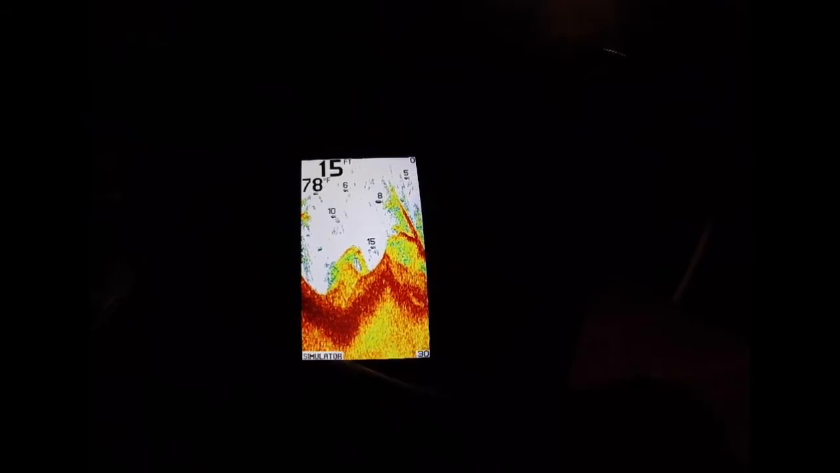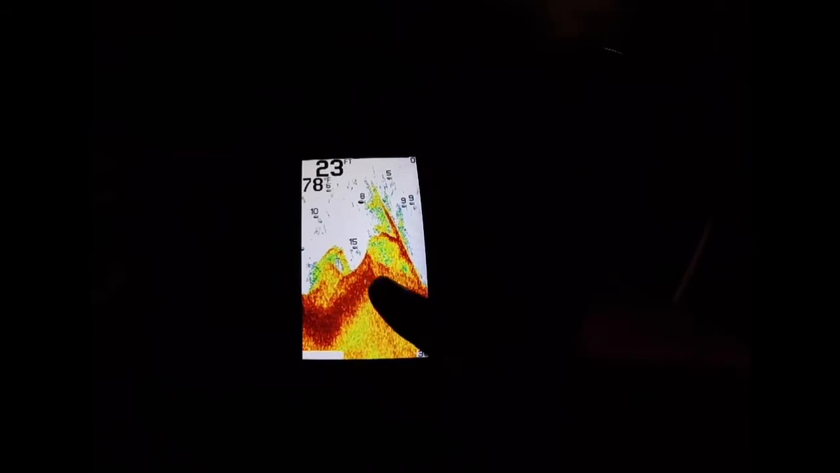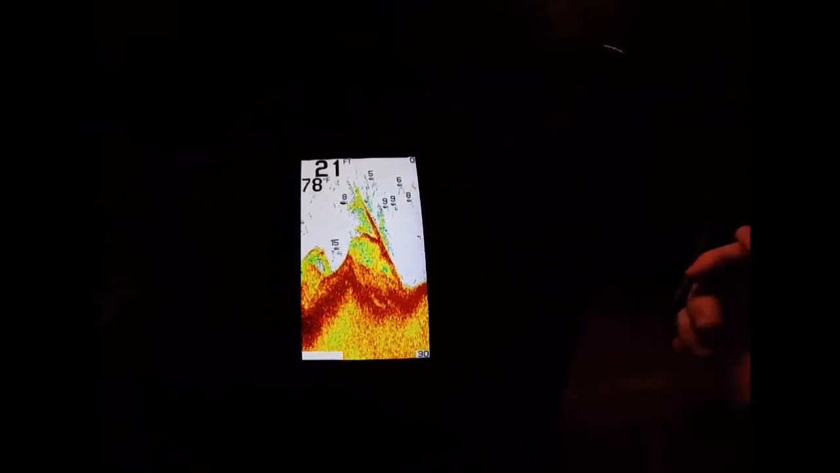So this screen, there's actually 256 different colors that it can display. So see how you see all the main colors, yellow, blue, orange. There's all different shades and everything like that that equal to 256 colors.